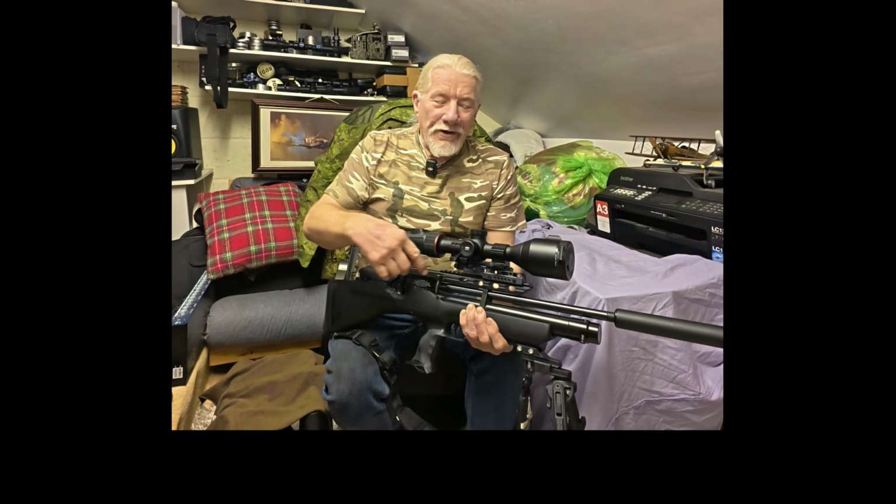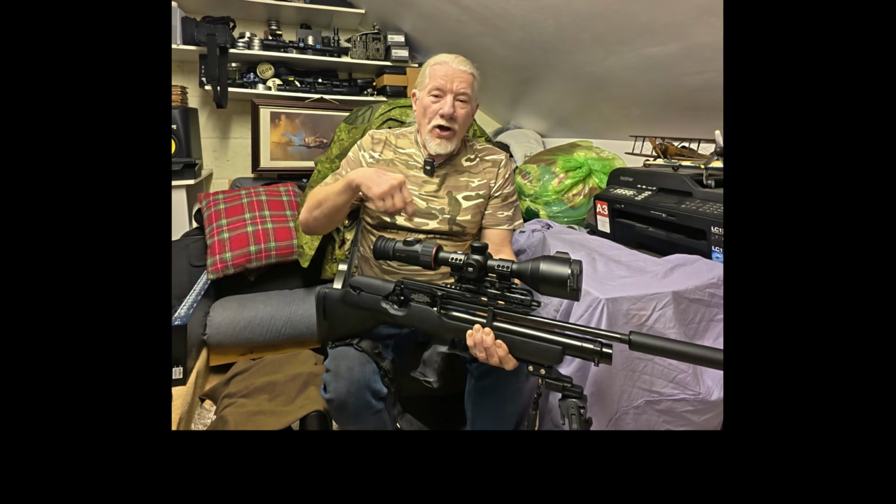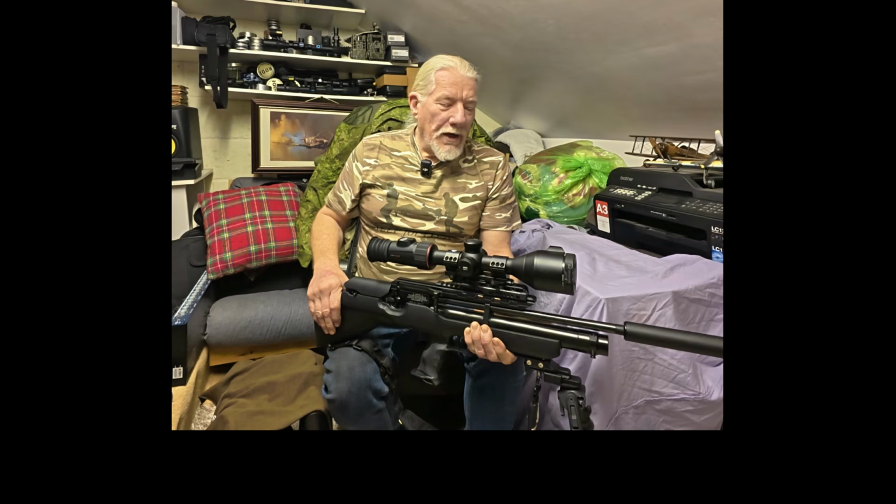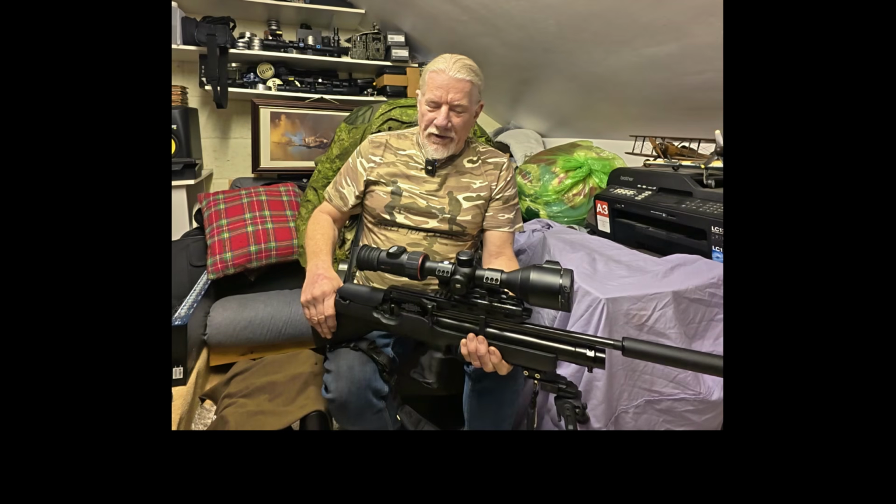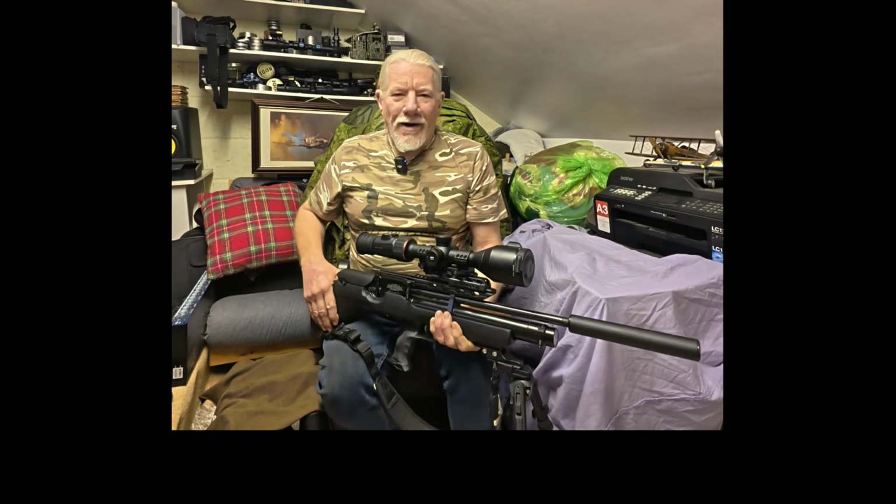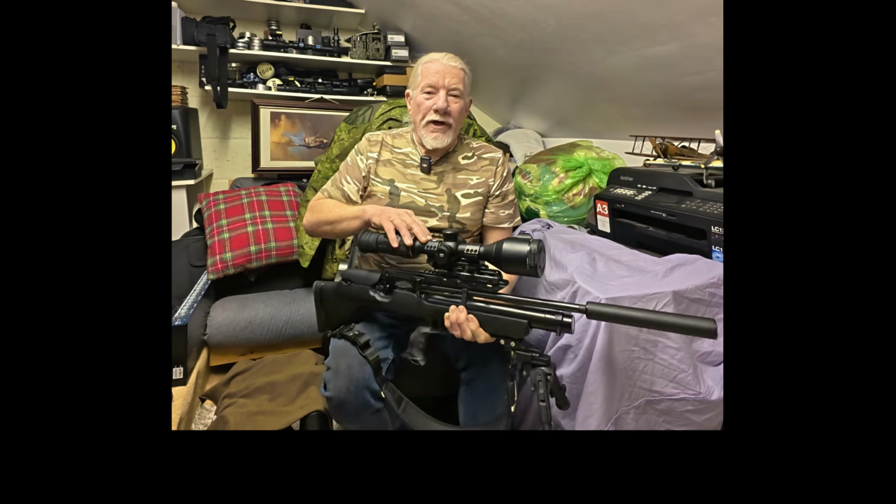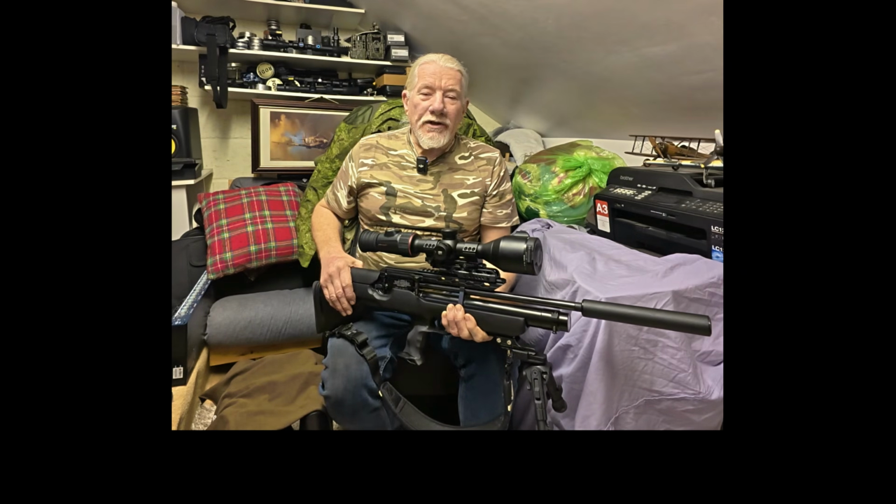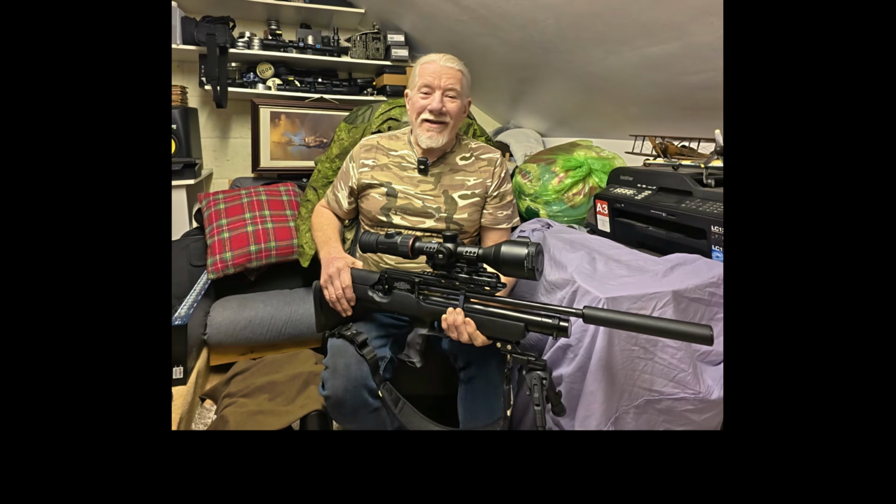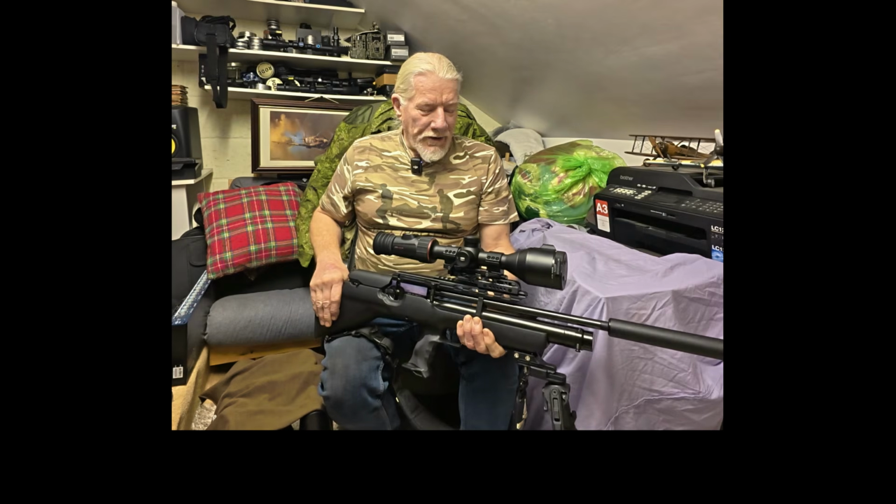So I thought, well, I'd mount it on here, do a bit of ratting, and it would help me learn the menu system, etc, without the pressure of being out for foxes or rabbits, that sort of thing. So that was the reasoning behind it. I did actually buy it more for rabbiting and foxing, but having used it on the rats last night, it's equally at home on rats, so I'm quite happy to use it going forward on this rifle as well as the others.